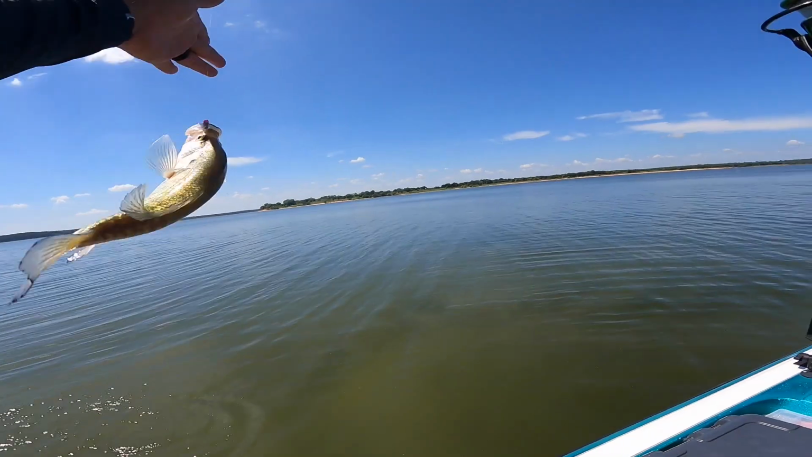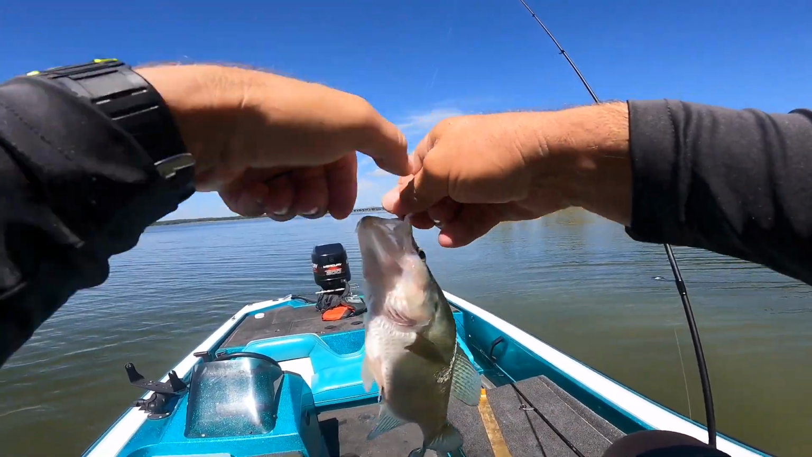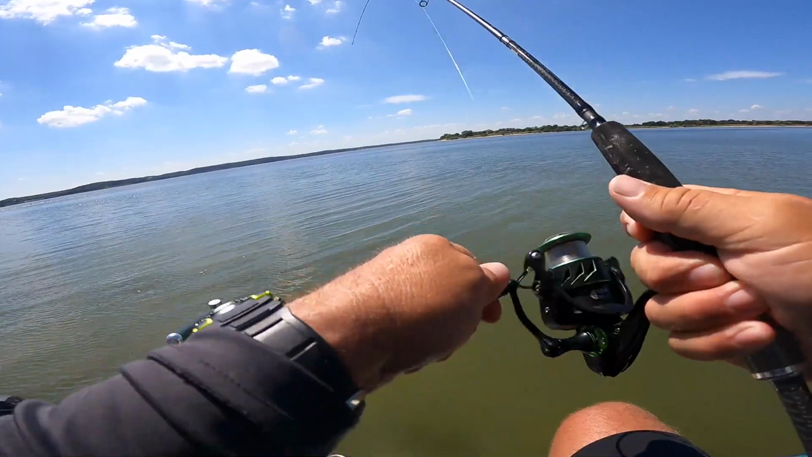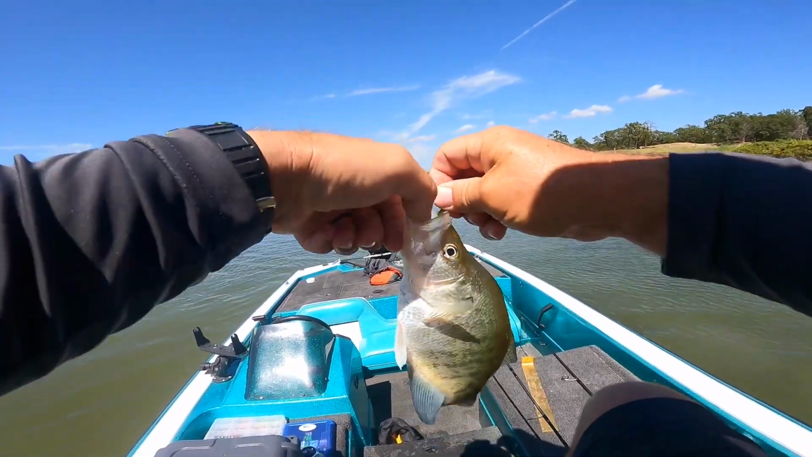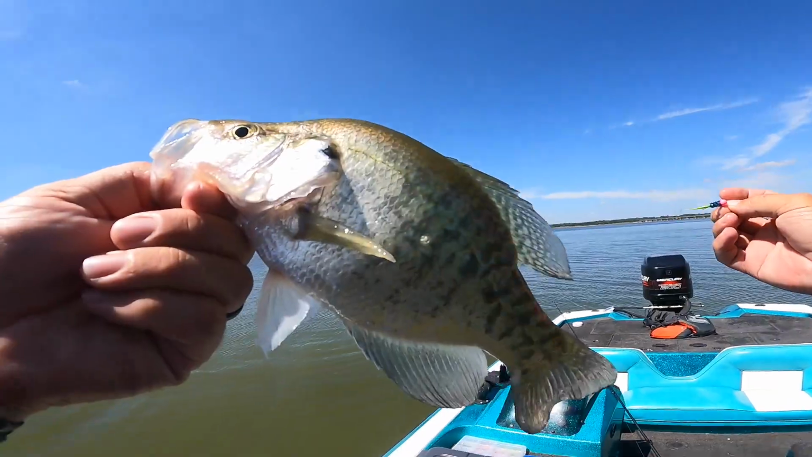Nice one. Look at that. Hammer. Oh, hammer. Just loves these jigs, guys. Absolutely loves them. Wham! Right as soon as the camera turned on. Monsters. These fish are big, man. Jeez, this lake has some big fish in it.